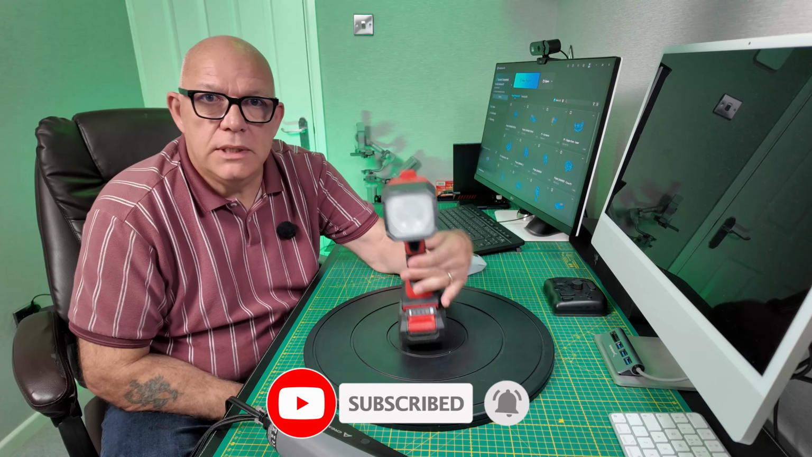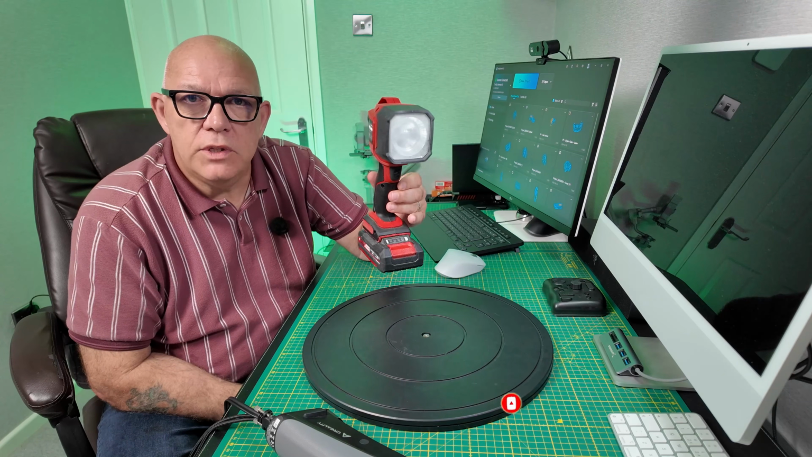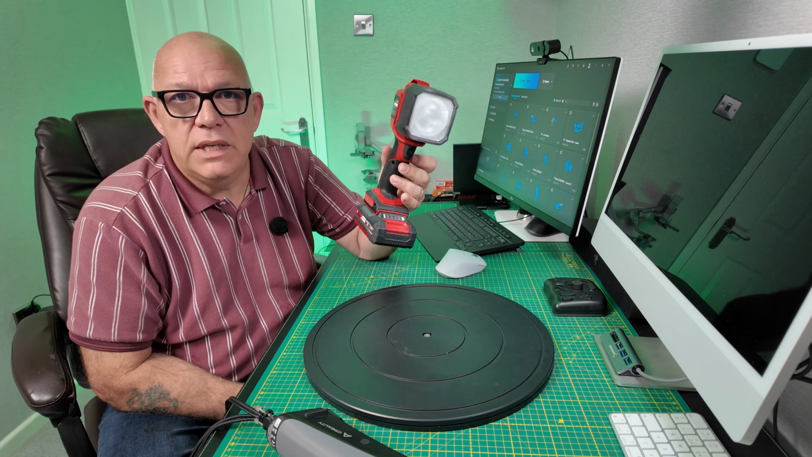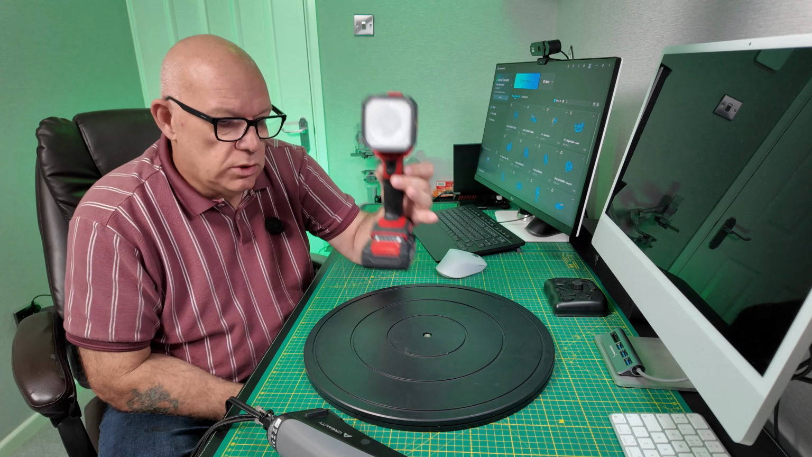Okay, so the scanning item today is going to be this light, and I've chosen this for the shape of it, and that'll all become evident shortly if my theory is correct. But obviously if it's not, I'm just going to keep quiet about it. Let's get started with this then.